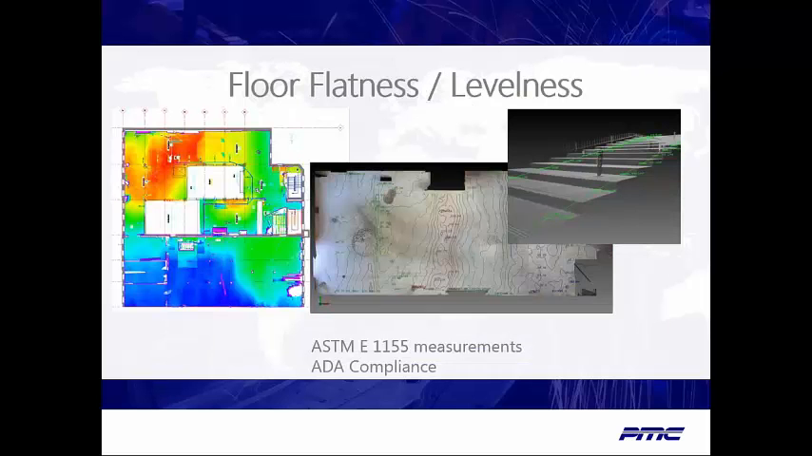Laser scan data can also be used not only to detect variance in floor levels, the data can be used for ASTM reporting and compliance with the Americans with Disabilities Act.